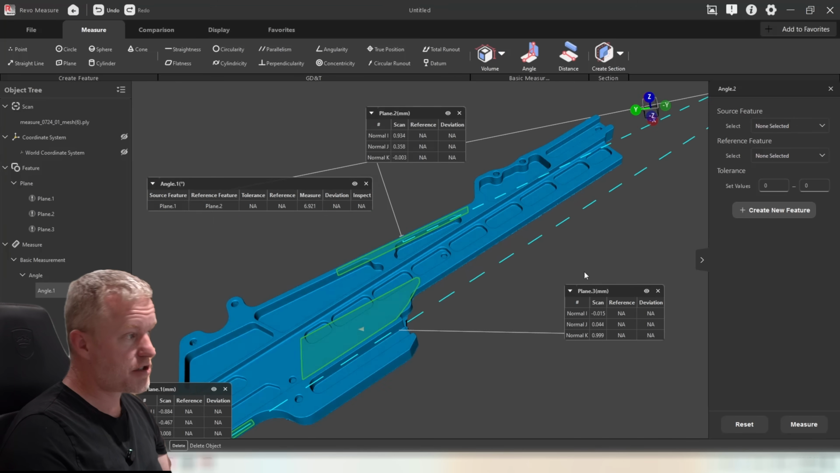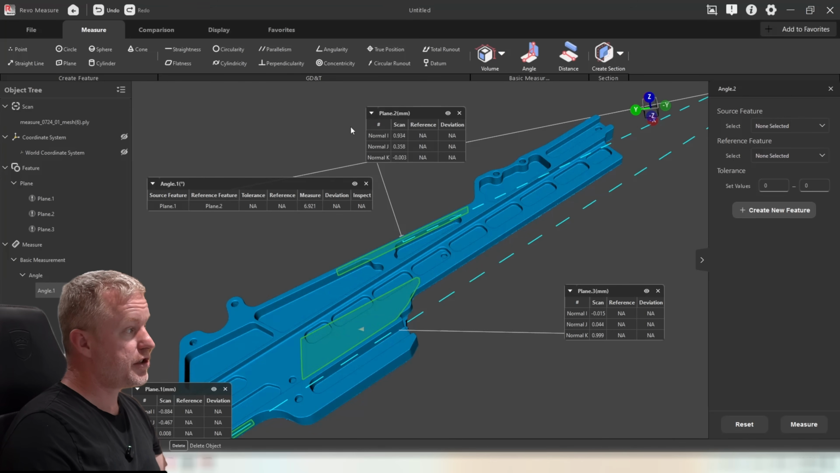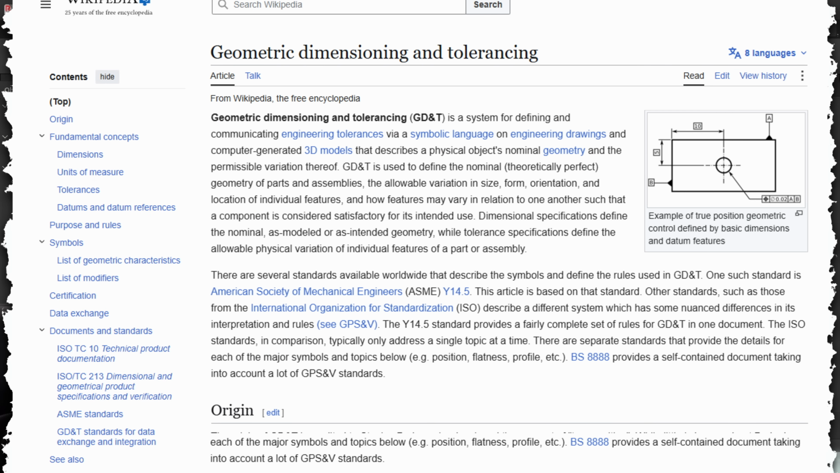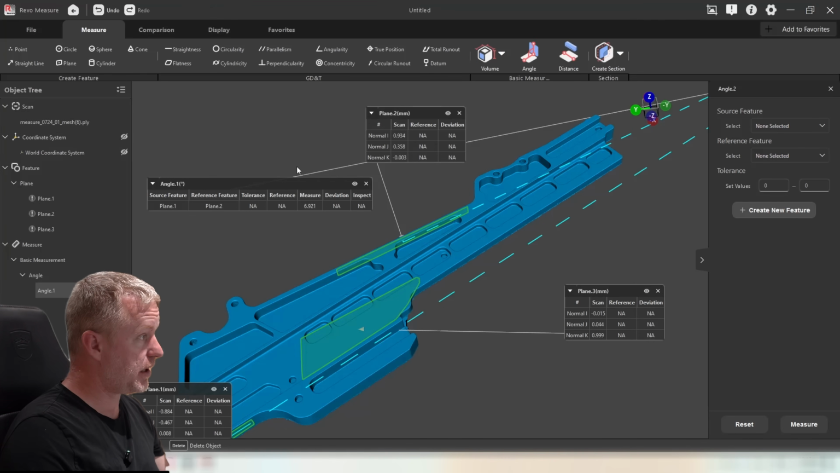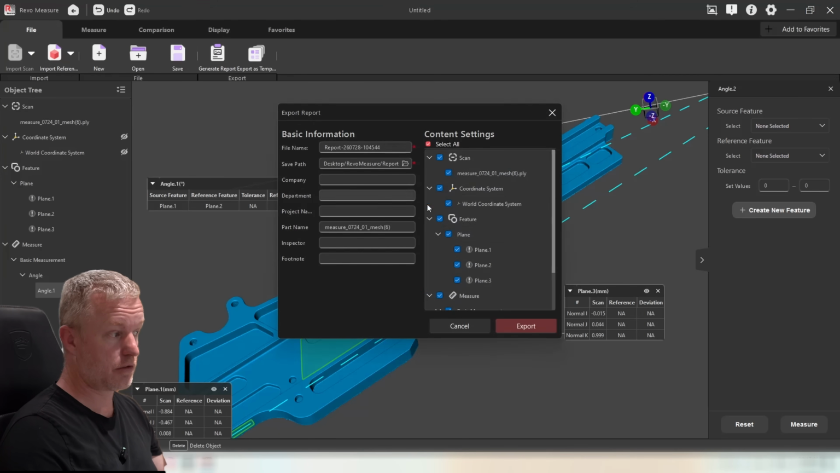You can do radiuses, you can do parallelism. These are all kinds of tools. To be precise, this is the GD&T, which stands for geometric dimensioning and tolerancing. So you can specify tolerances and check if they are within your specs. And then afterwards you can, for instance, create a full report on your tool.